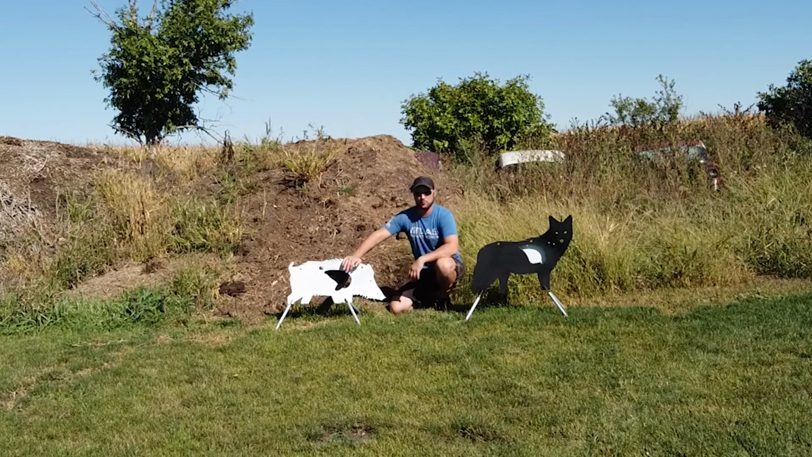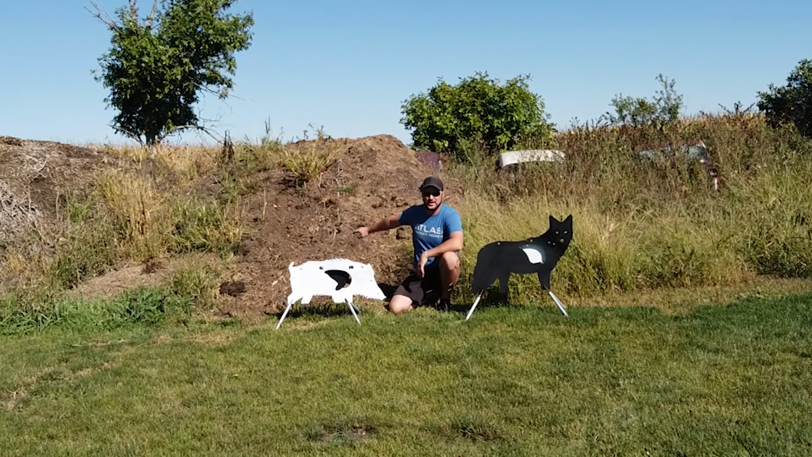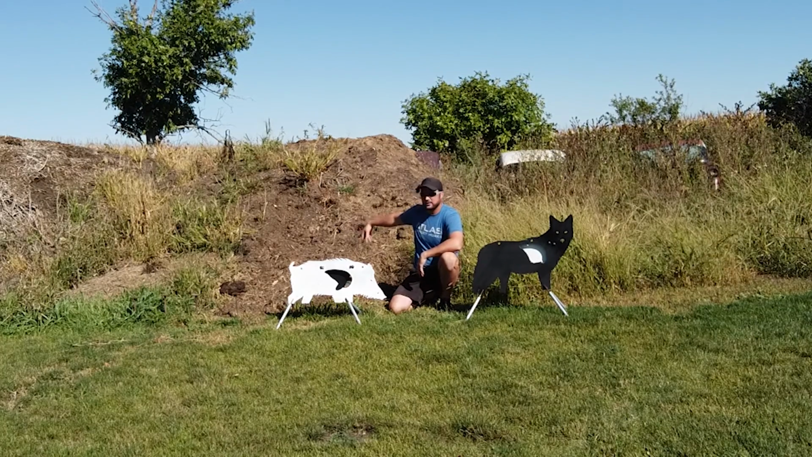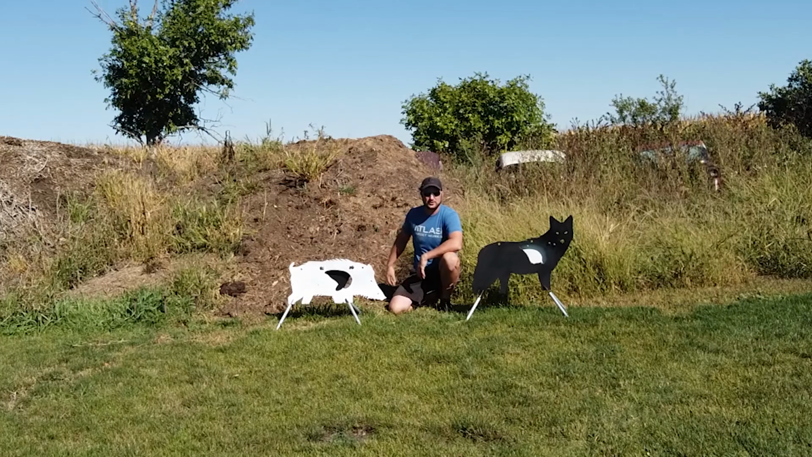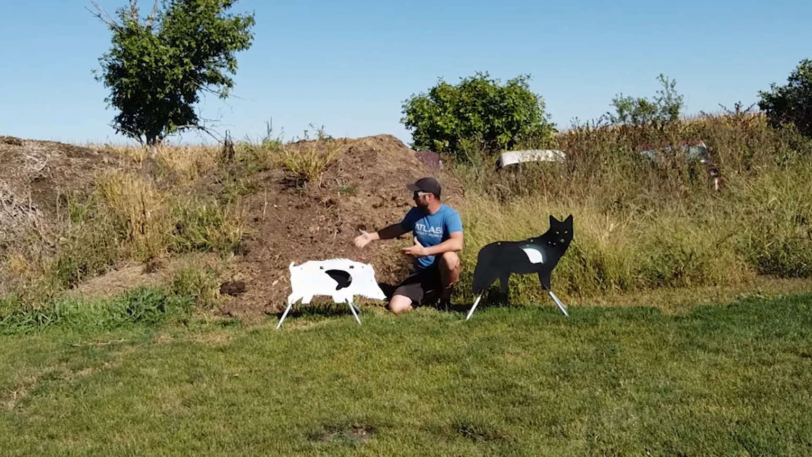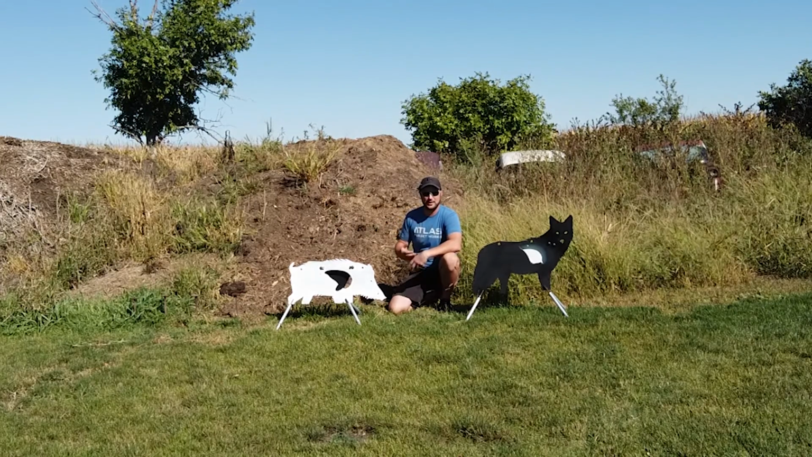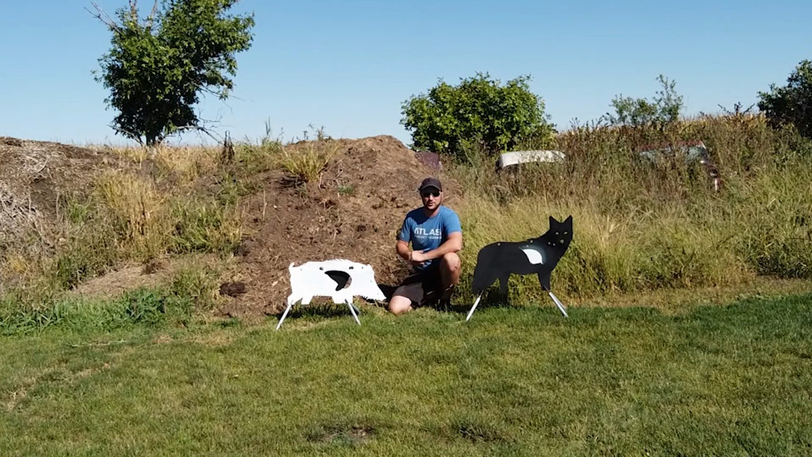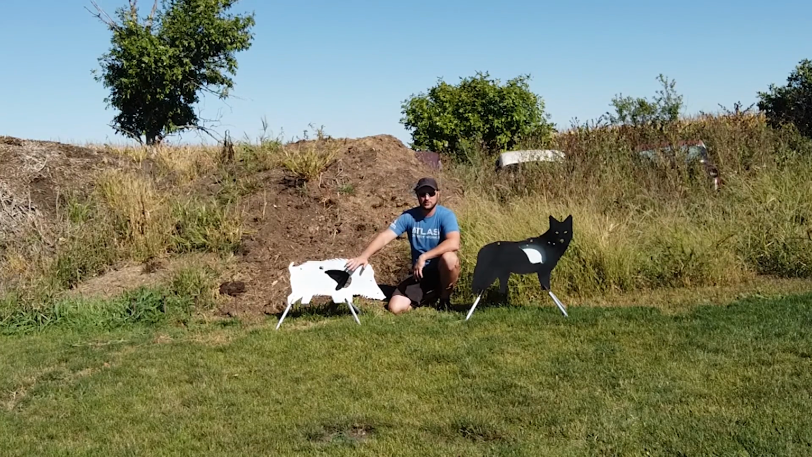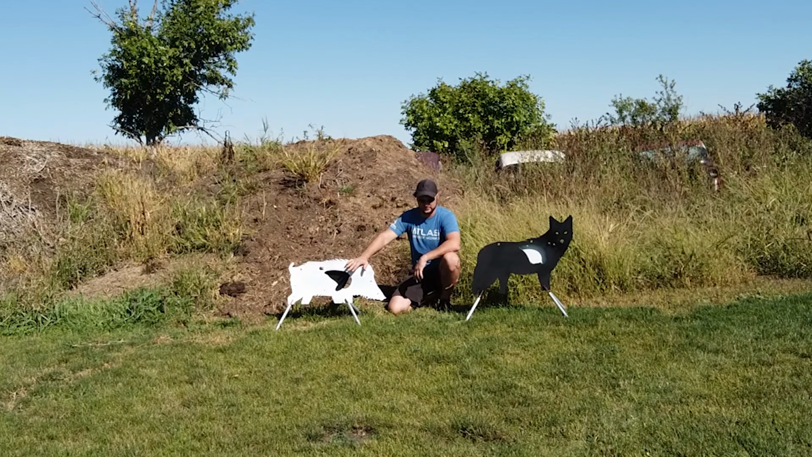On this side, the hog, I went with white because behind it, I've got a bunch of dark soil. This is kind of a compost heap where I'll put grass clippings and stuff like that. So it absorbs a lot of heat during the day. Not only that, but the biological activity breaking down that grass is going to generate its own heat. So I wanted something to look a little bit cooler to stand out against it.